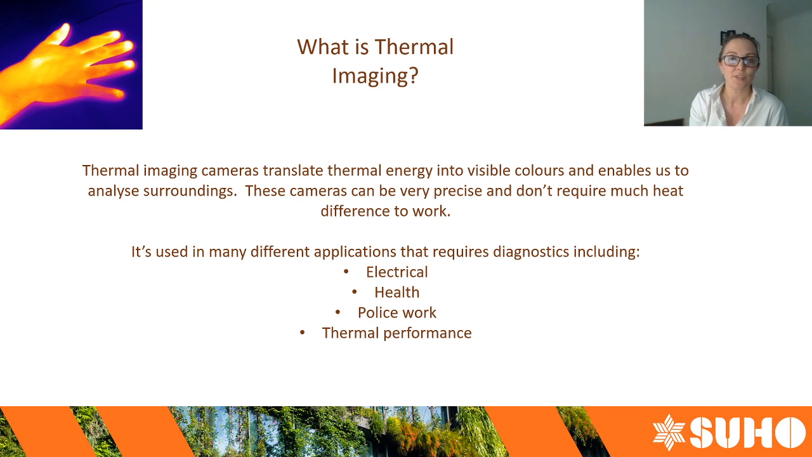Thermal imaging cameras translate thermal energy into visible colours and enable us to analyse surroundings. These cameras can be very precise and don't require much heat difference to work. So typically we need about 5 degrees difference indoor-outdoor temperature for the images to be of any use.